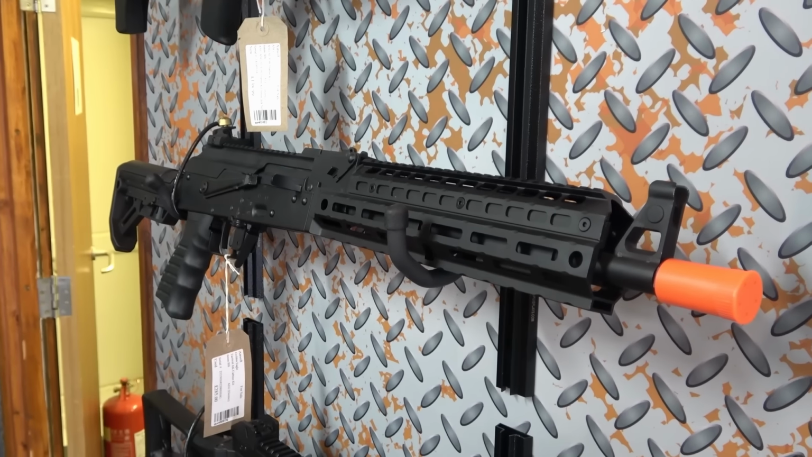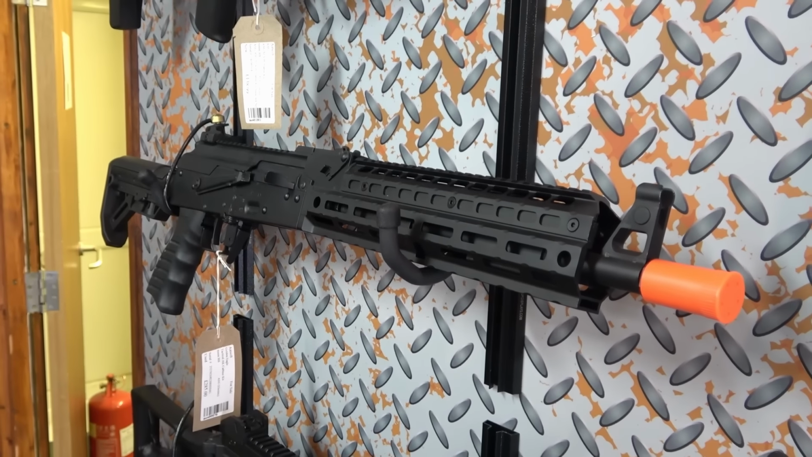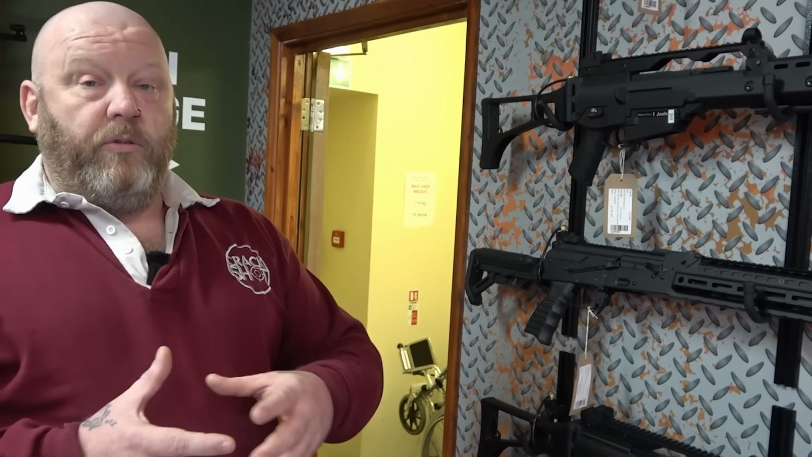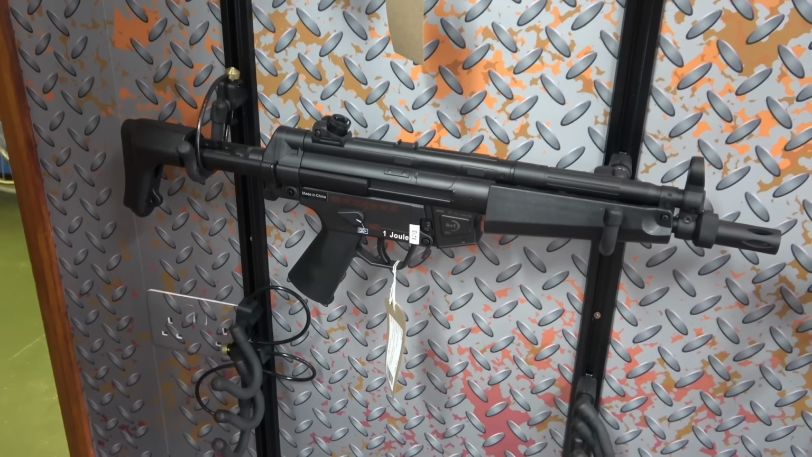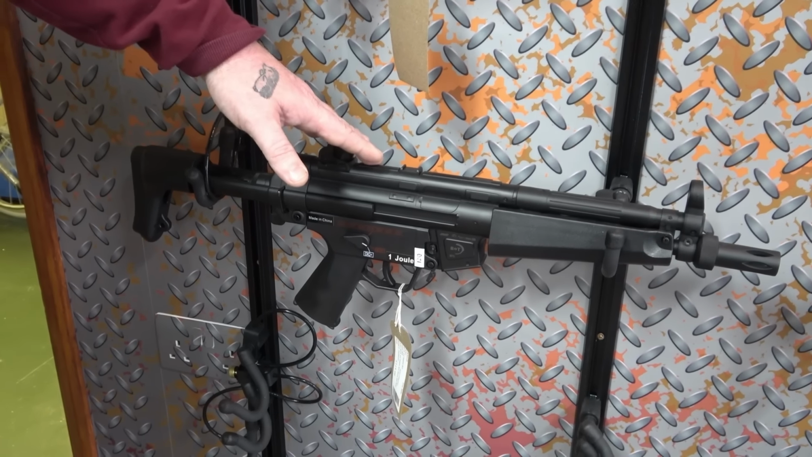And that is a budget range type of kit. We also have the tactical AK. We also have the MP5 A3 version, and that comes as the same scenario. So we will have a battery, we'll have the safety goggles, and we'll have the full kit that will go with it, so they can be up and running, ready to go straight away.